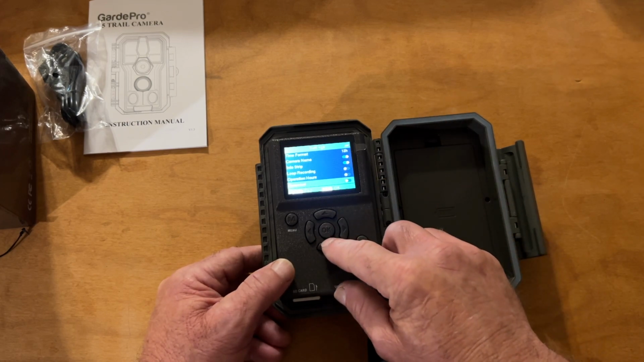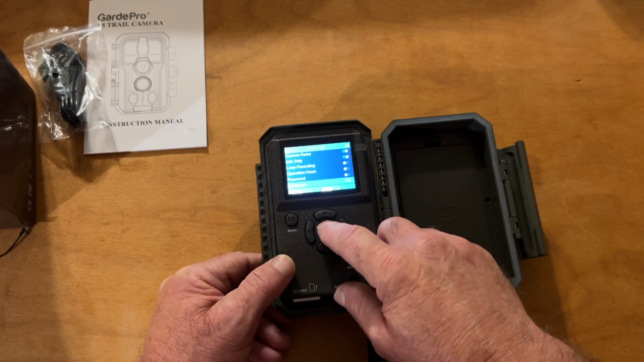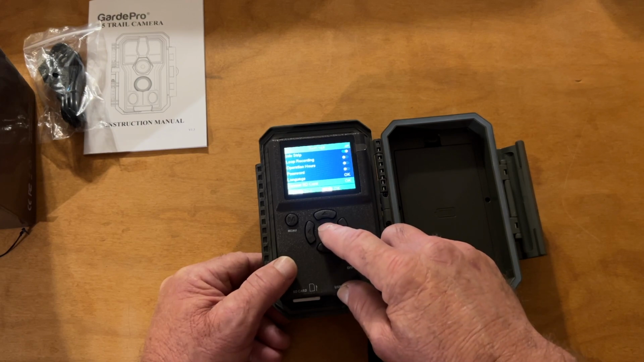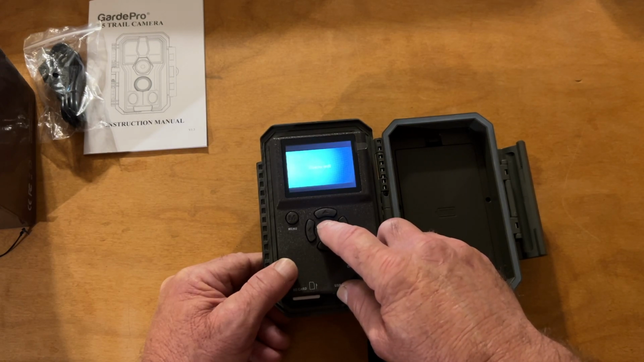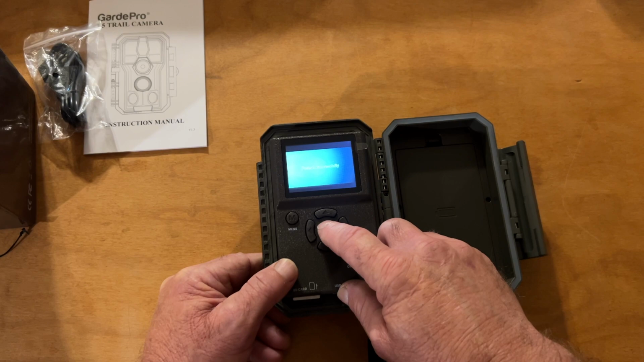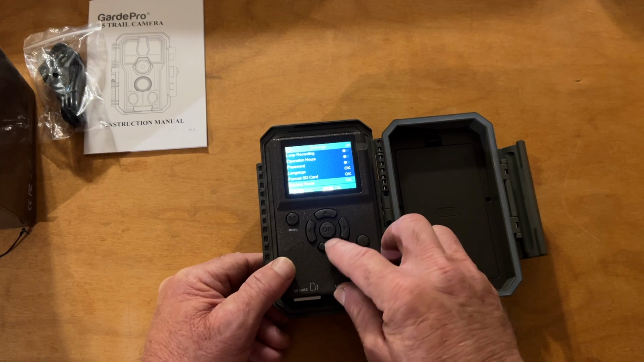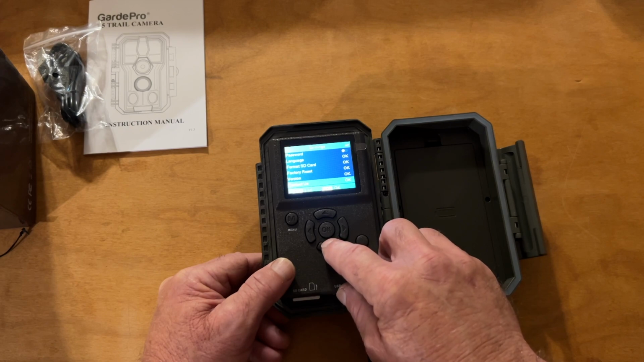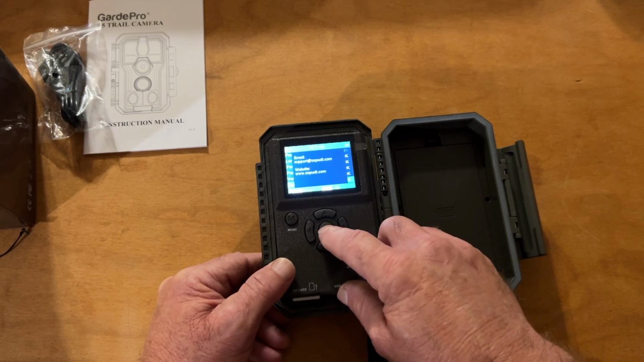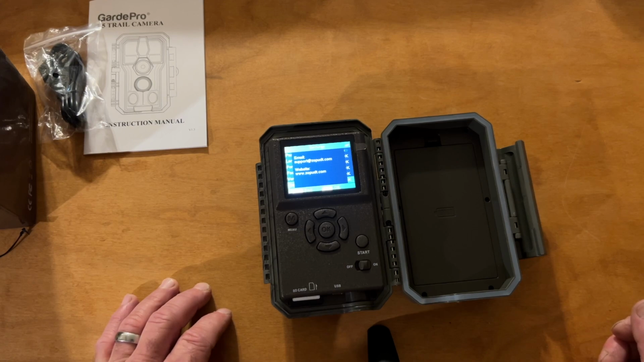Password, so you can choose a password. Language, so pick whatever language you need there. Format the SD card, so we will do that. And it does have a factory reset if you need to do that for some reason. Shows you the version. Contact us. I don't think any of my cameras has that feature about them, the contact. That's kind of new to me.